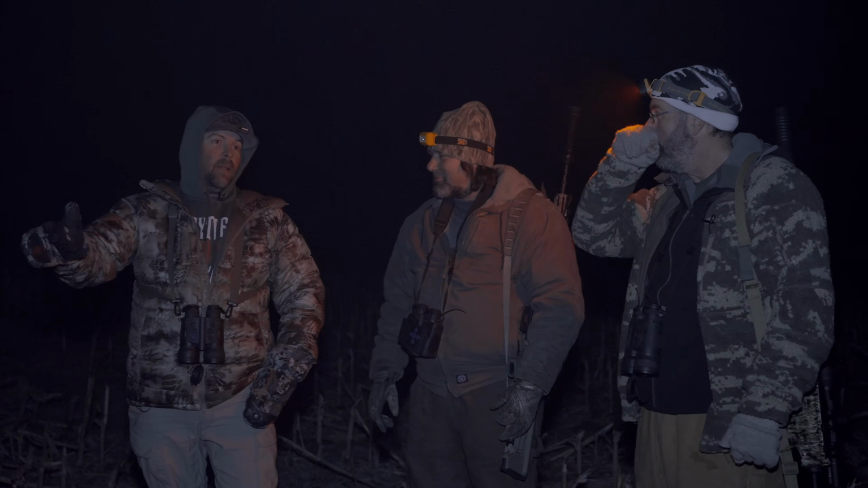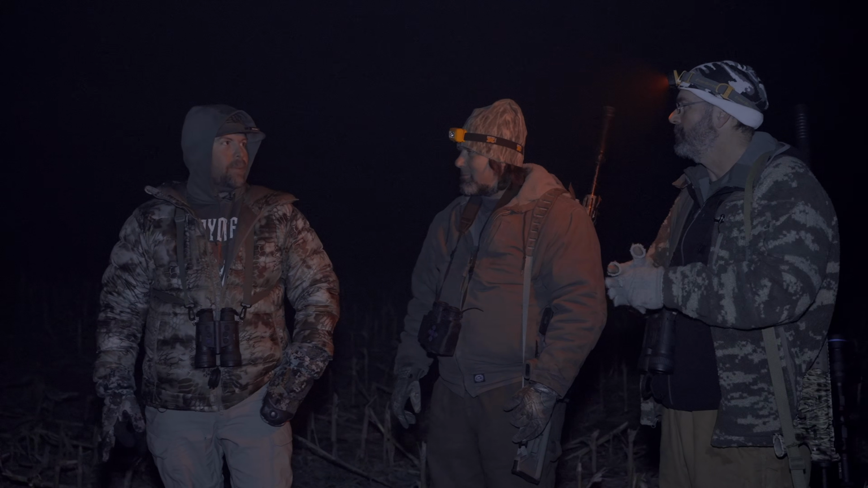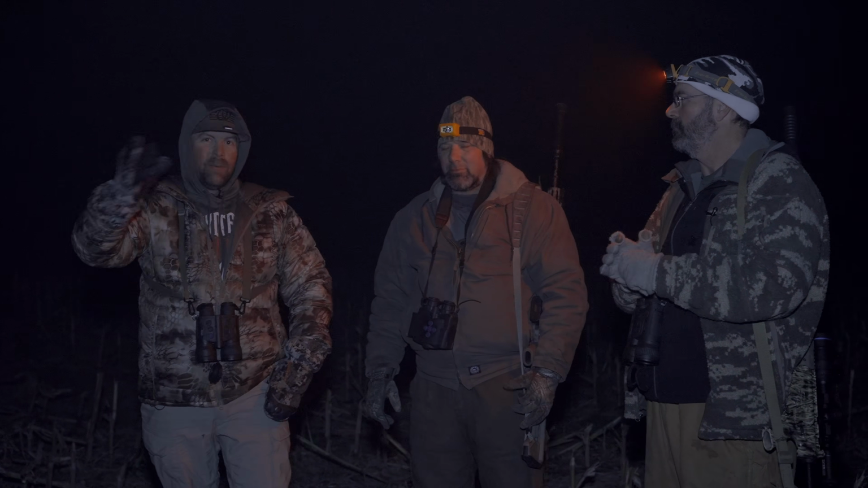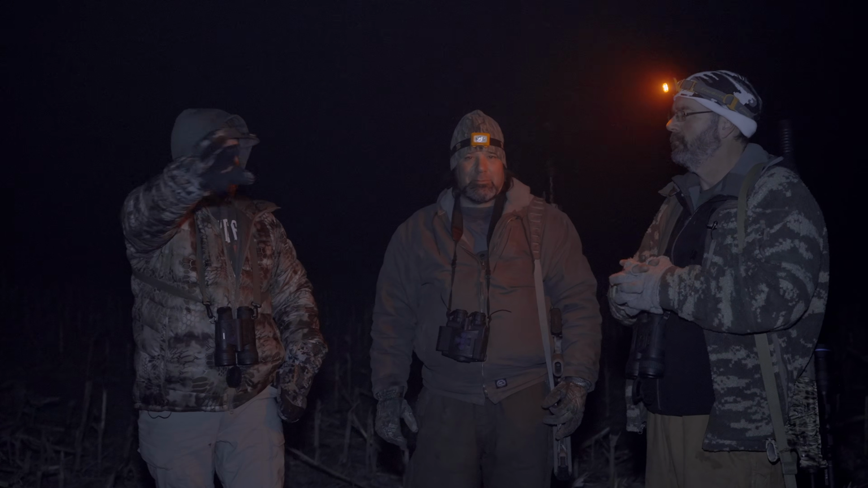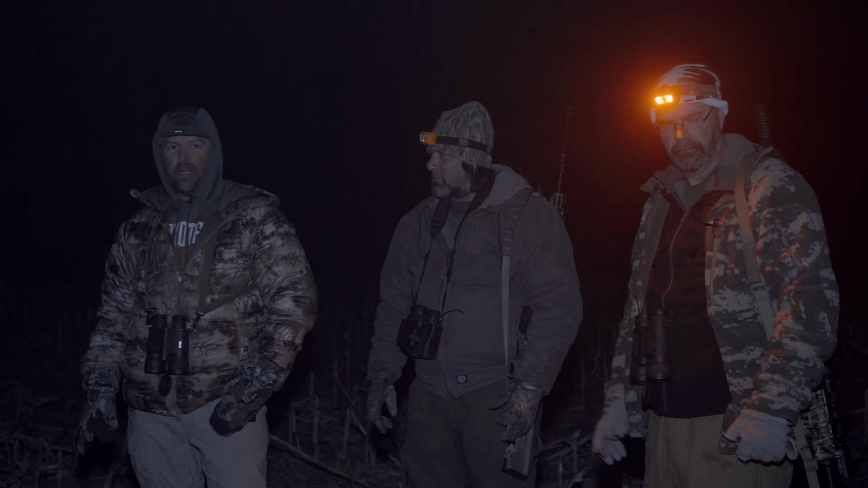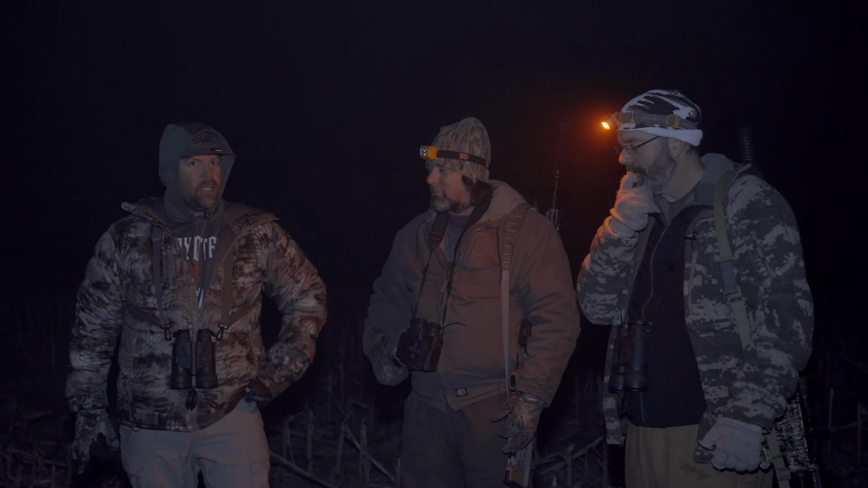Well, we could kill them. The footage is just not going to be great. The thermals are good enough to see the coyotes if they came running in, but there were some deer in the tree line there, 100 some yards. You could barely make them out real great. There's no definition. It just makes it tough.